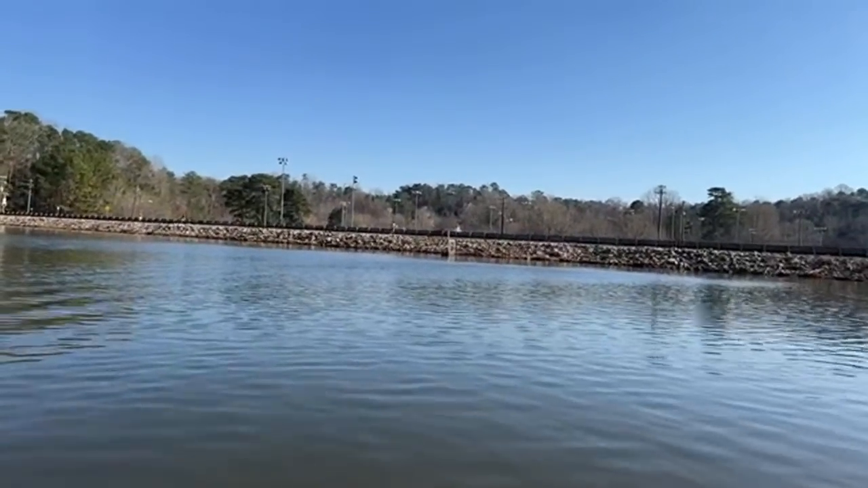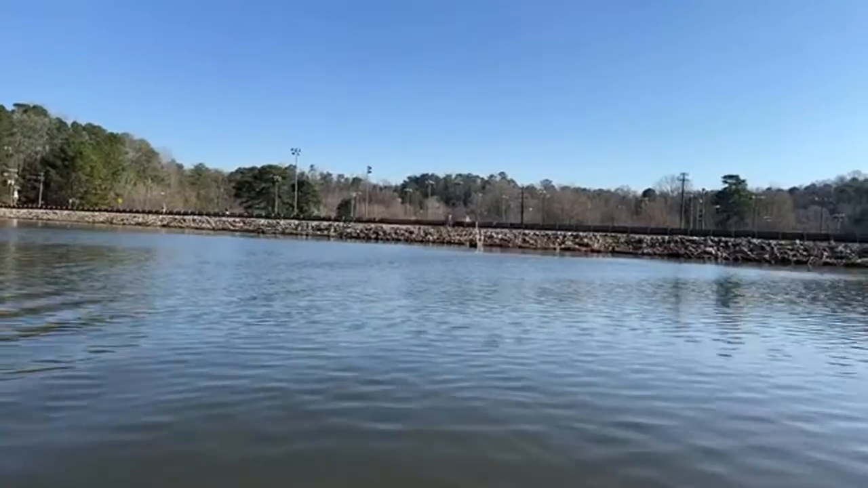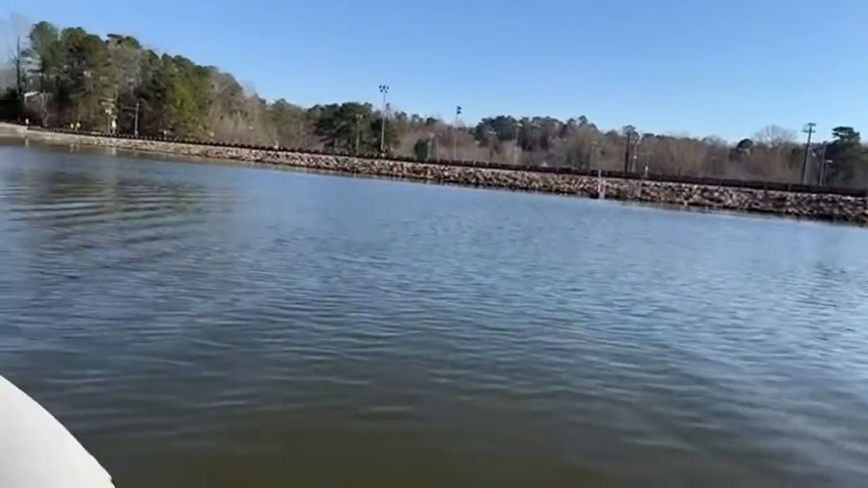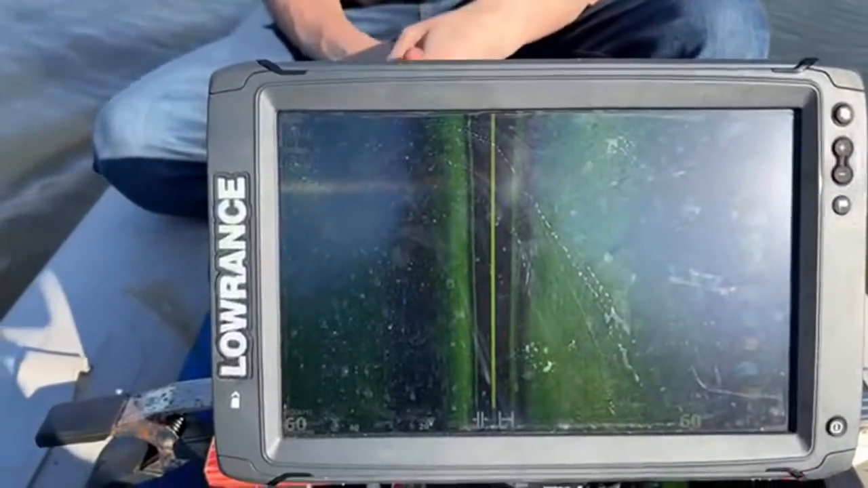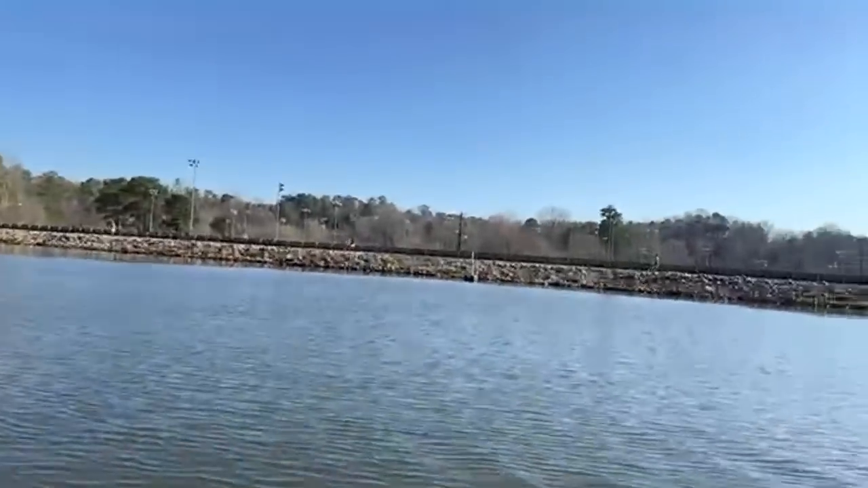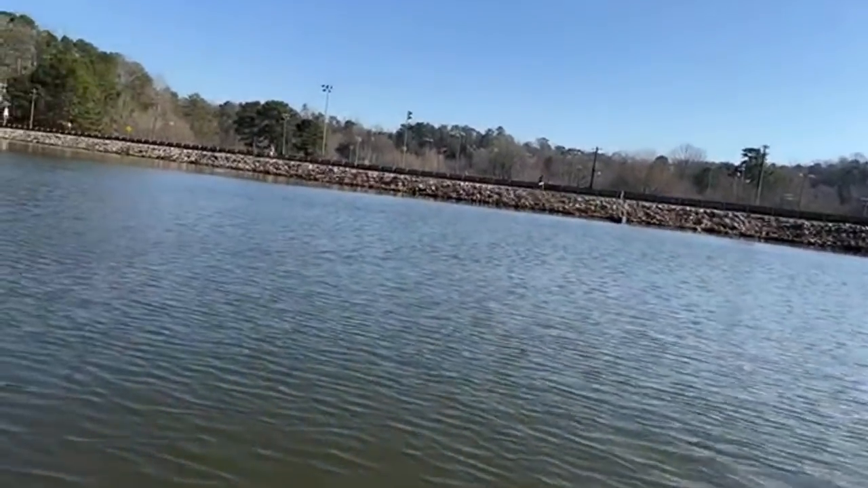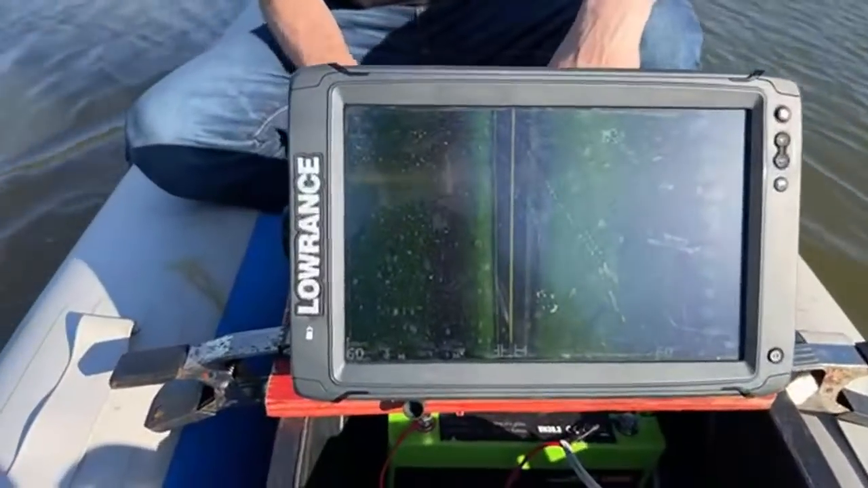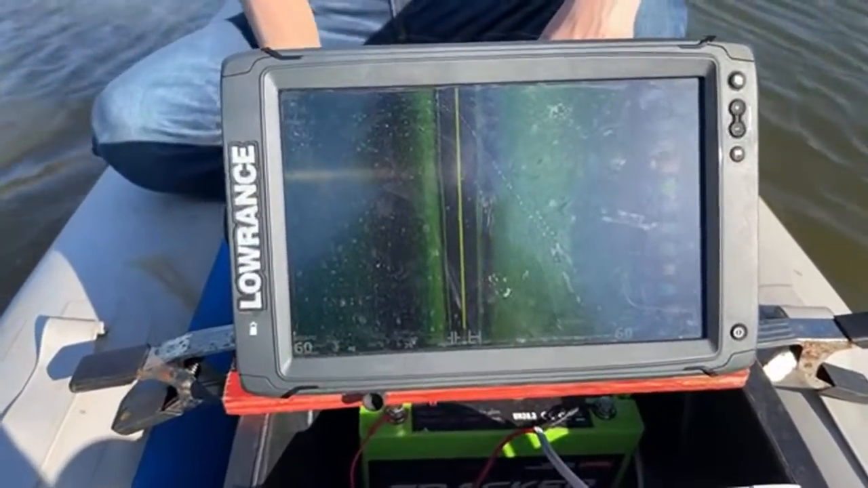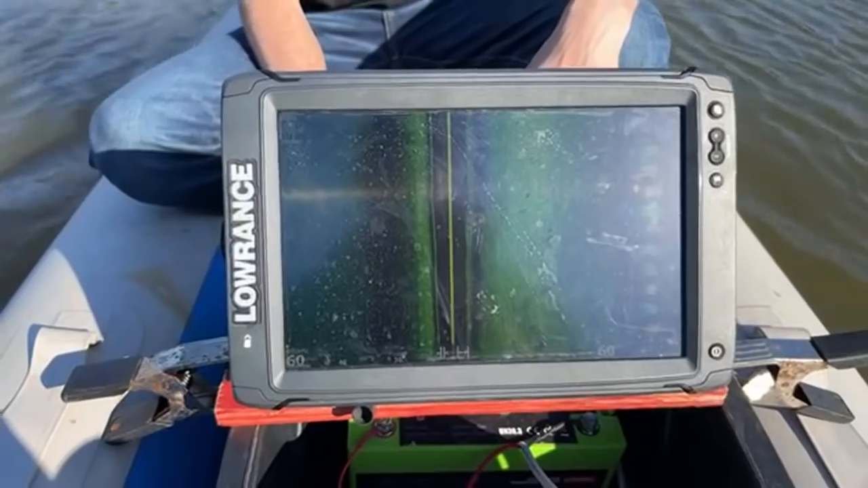You see the road, and there's the barrier on the side right there, as you can see. So we should be seeing something either right on our right, or we're gonna be going right over it. The water temp's 66 degrees. That is warm. So it's gonna be a warm dive if we end up diving.